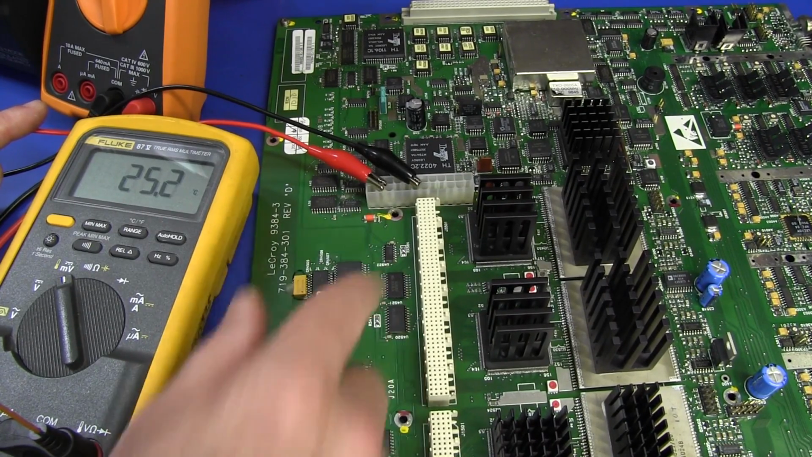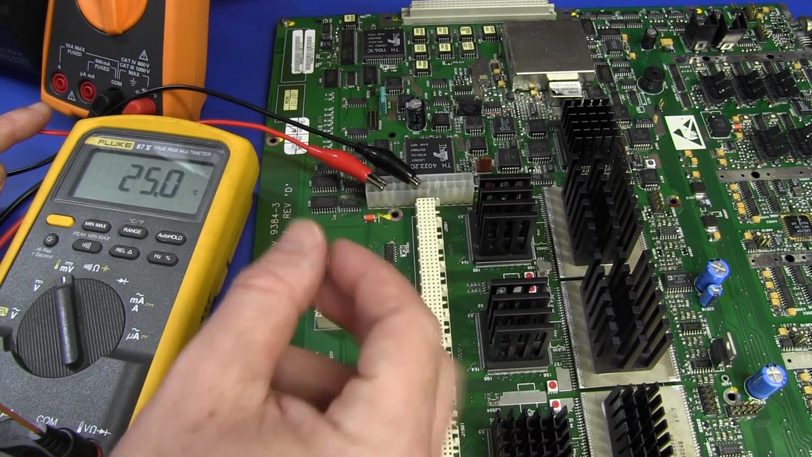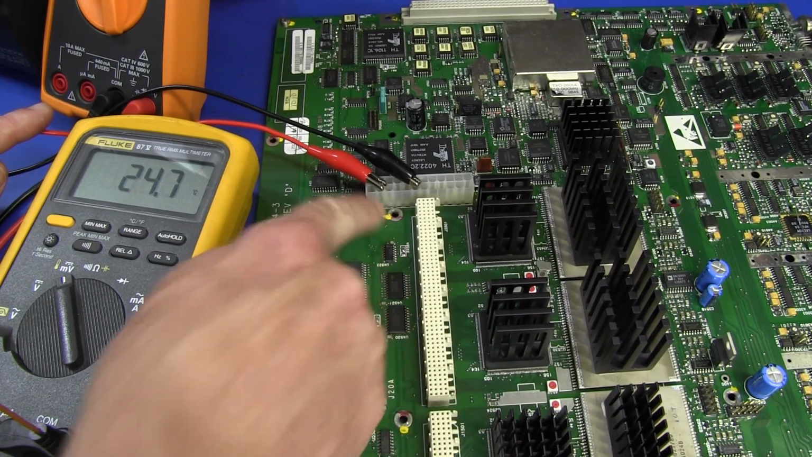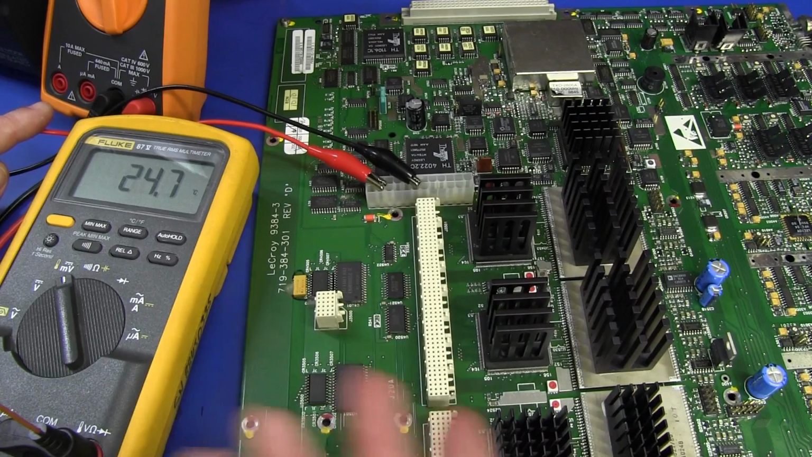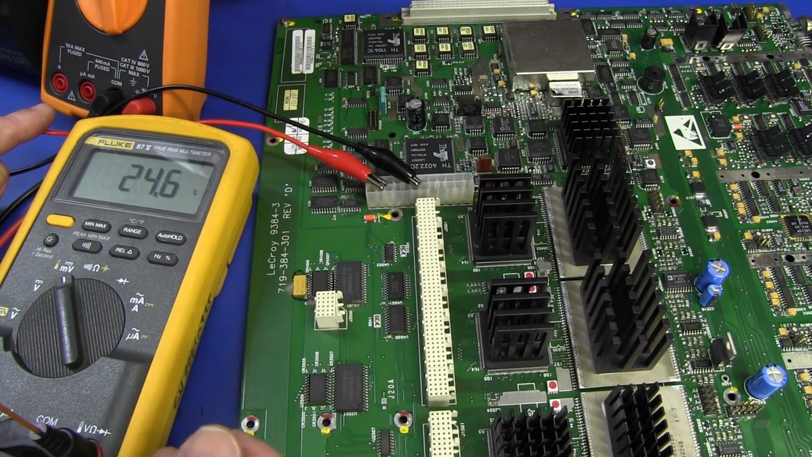This is a 6-layer board, so there's not going to be a huge physical gap between the ground plane and the power plane. So it depends on what layer the 3.3 volt one's on.